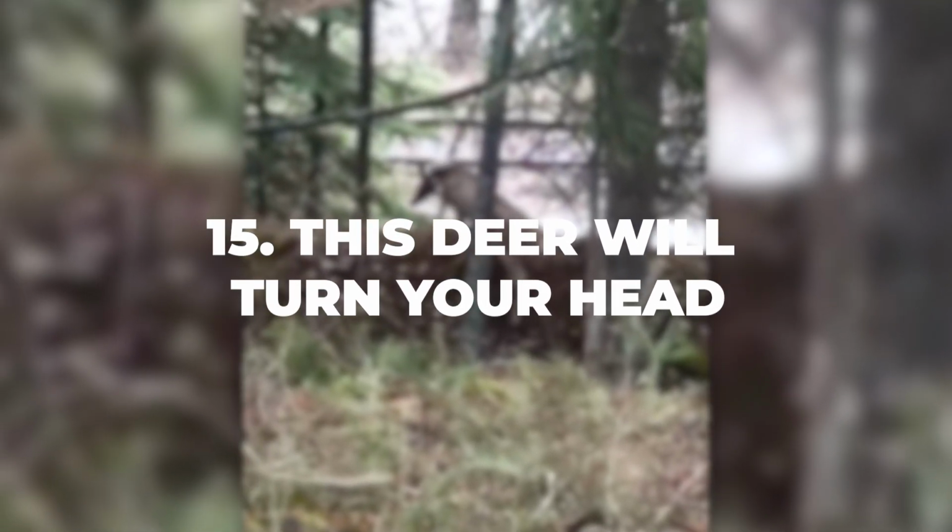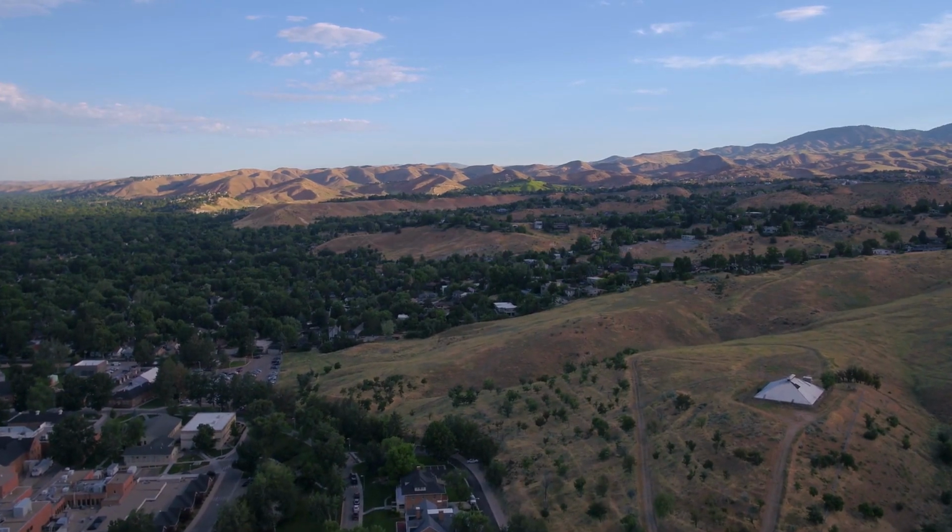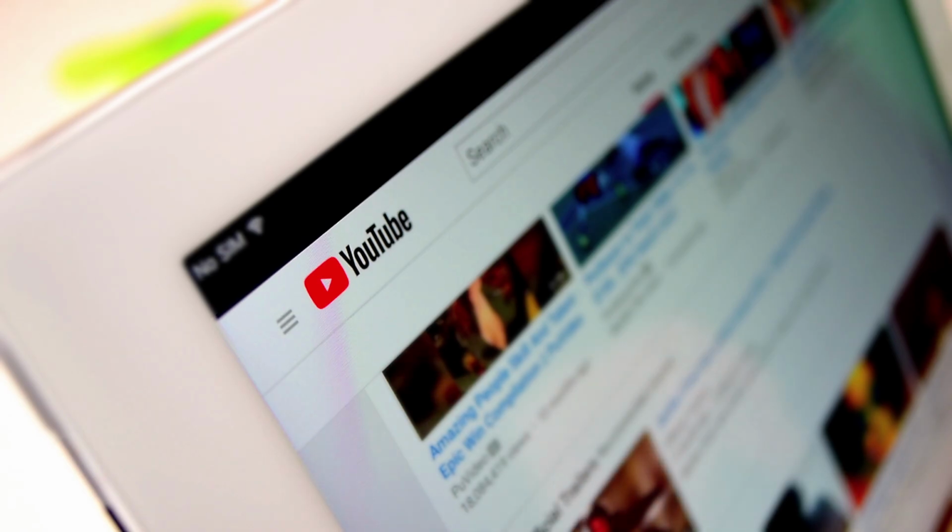Number 15, this deer will turn your head. Starting things off, we have a deer that will leave you with many questions. In St. Mary's, Idaho, a video was recorded and put online of a deer with a seemingly crooked neck. We see the animal's head awkwardly hanging to its side as it walks through the forest, and this deer appears to be unable to lift or move its head. However, it's able to navigate and stroll about relatively fine.